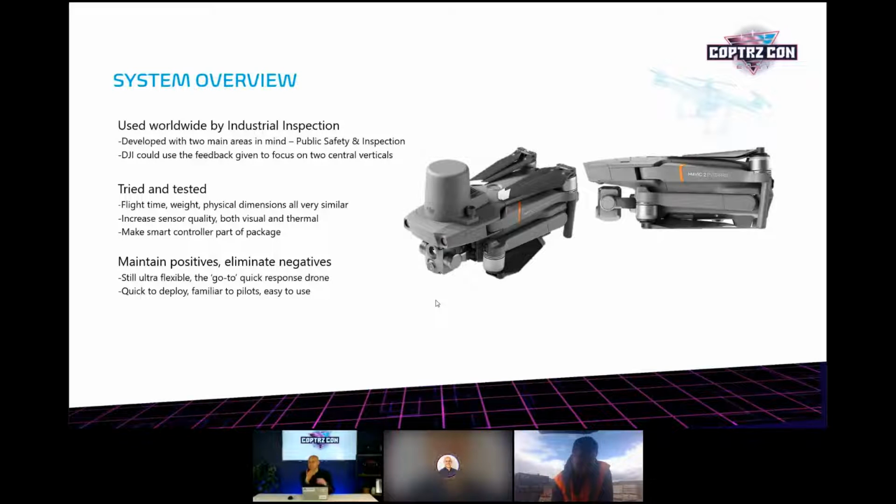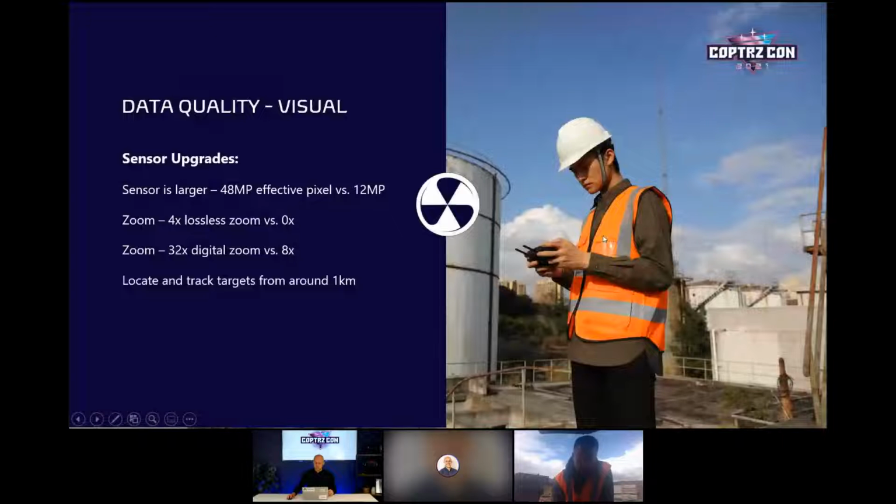Fantastic. It's that quick, go-to, get on site and up in the air that not only inspection engineers love, but police and search and rescue. So they've got really great application, basically. Definitely, yeah. I mean, we don't really do much search and rescue stuff, but I can see its appeal to that crowd as well.